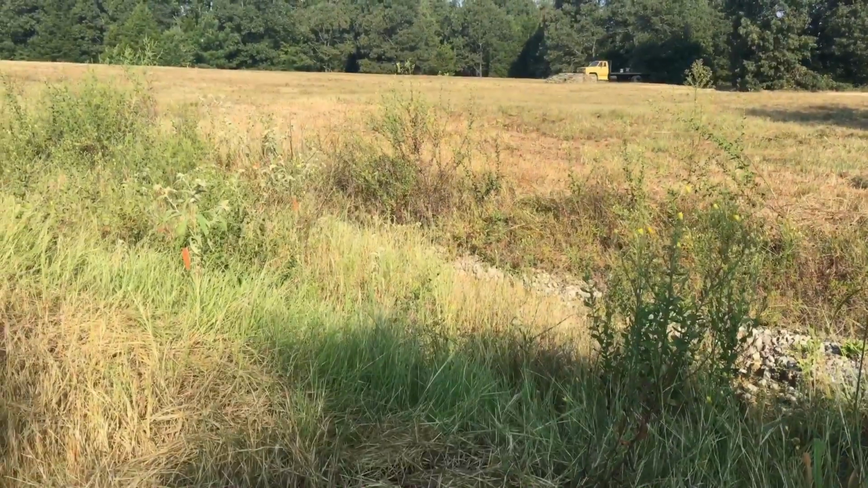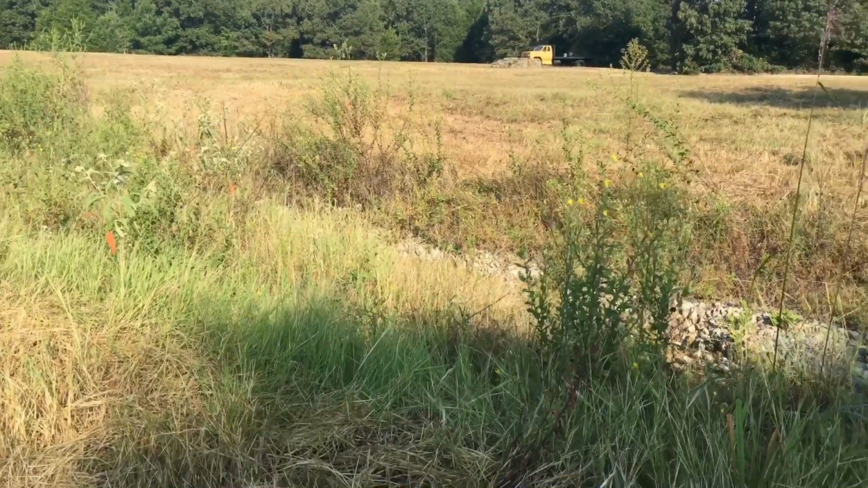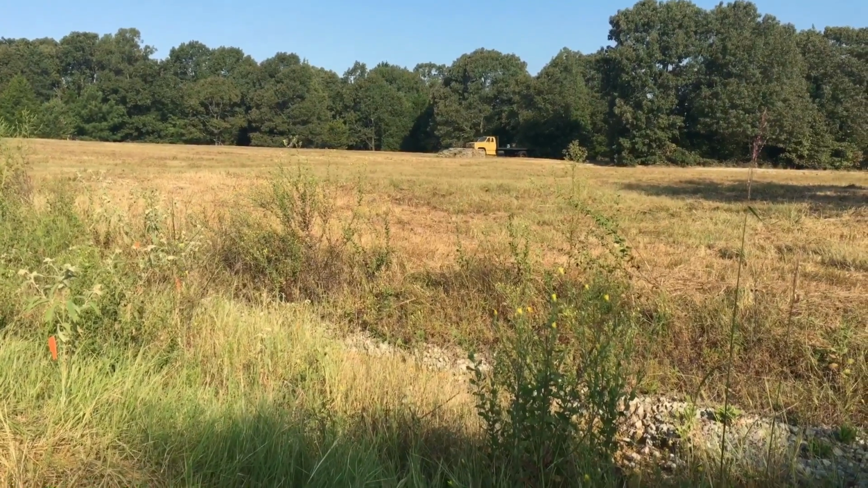Now, to give you a little perspective, that mountain lion or big cat is crouched down behind this tall grass in front of this ditch right here. I'm shooting from that flatbed dump truck up there in the distance, and that's about 100 yards away.